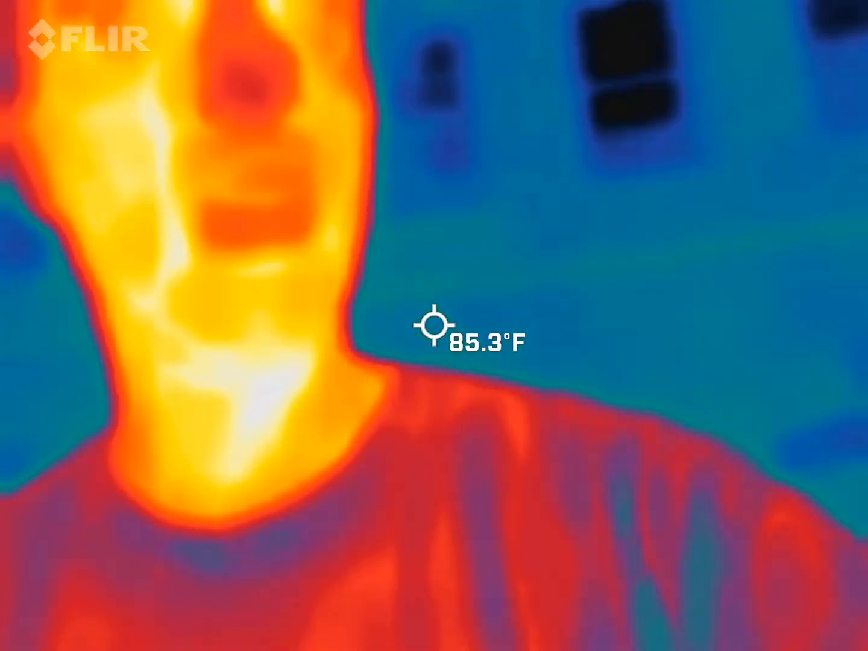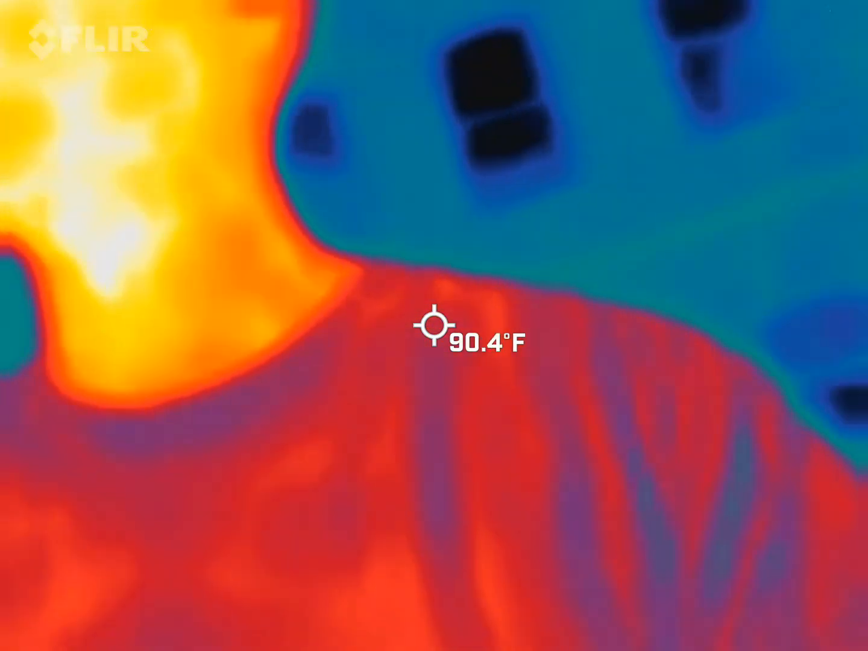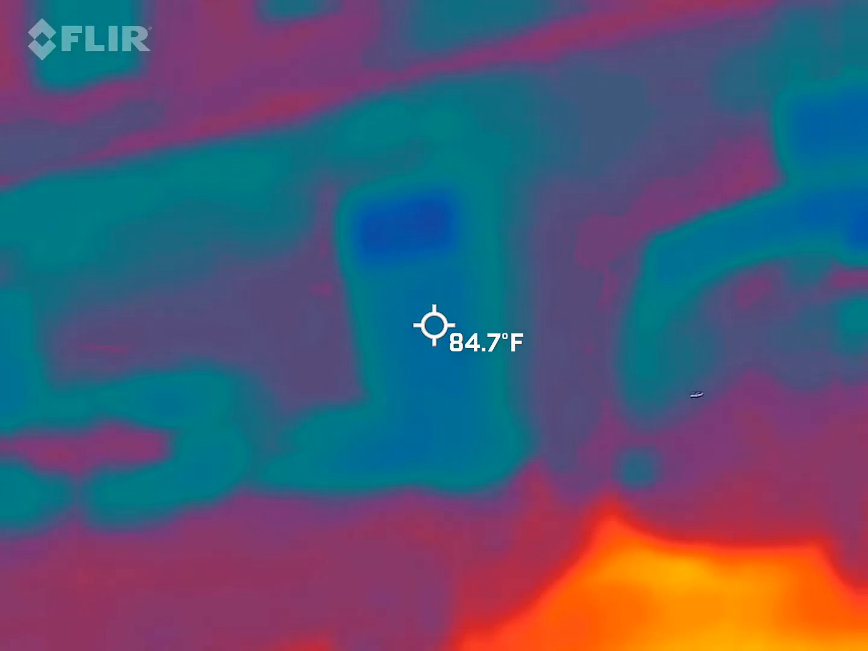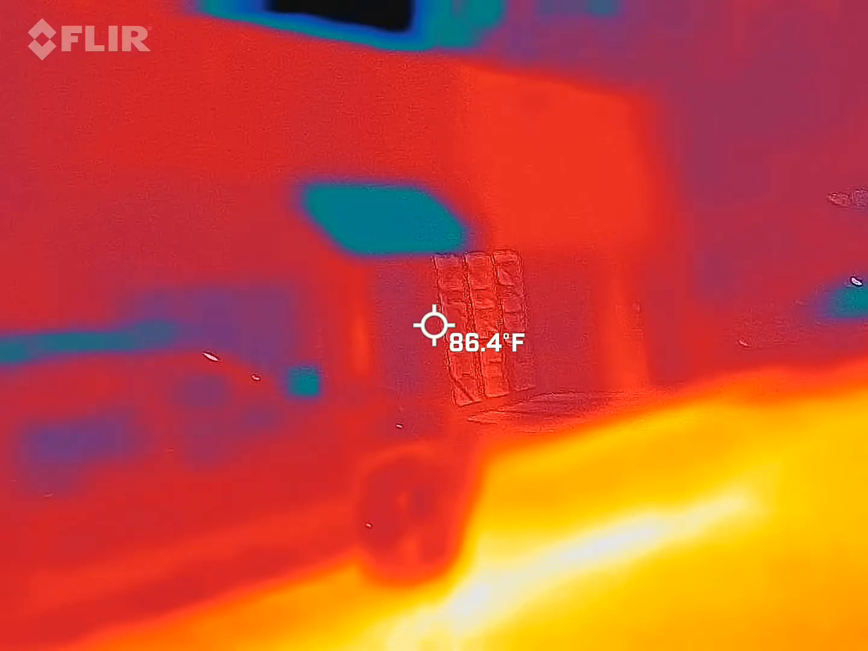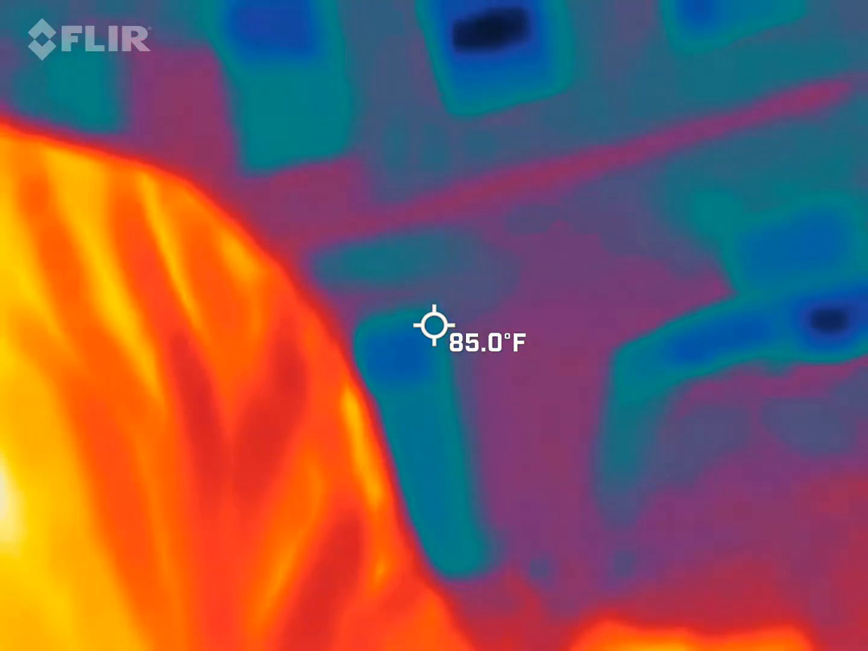We are going to try to keep somebody's skin temperature in view most of the time. We have a pretty large group. It's going to be easy to do. Watch what happens when I leave the picture. That orange, red, and yellow is going to go somewhere else. So it's going to look for the warmest thing so it can kind of balance itself out. We're going to be warmer than even the hot temperature we have tonight.